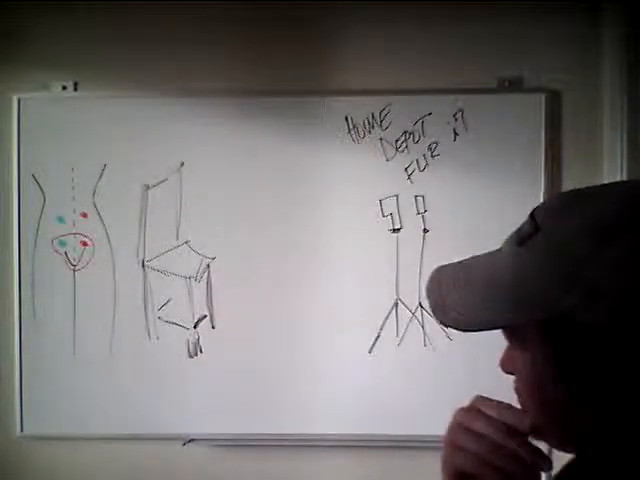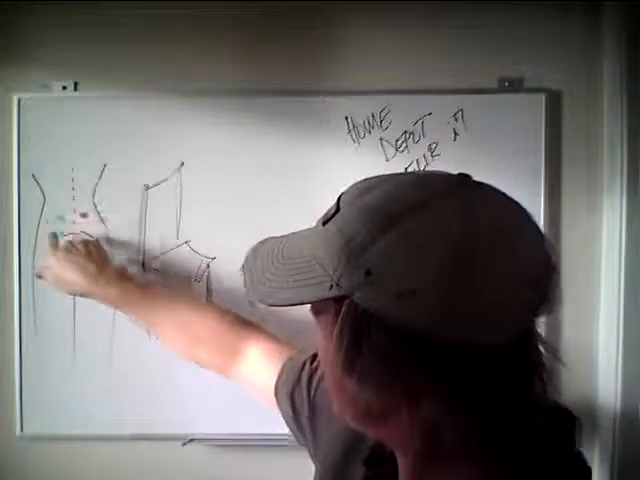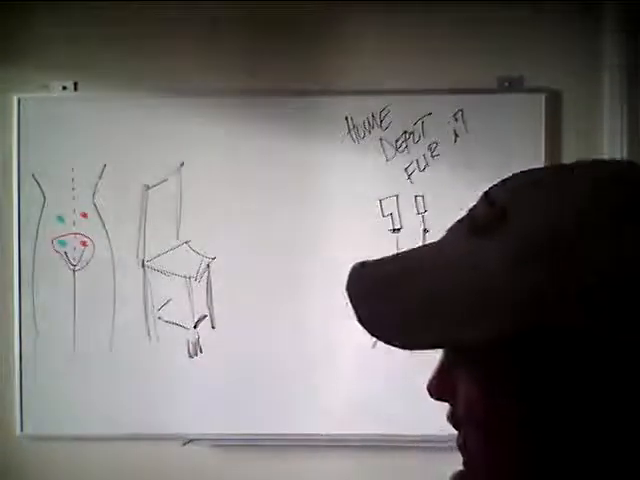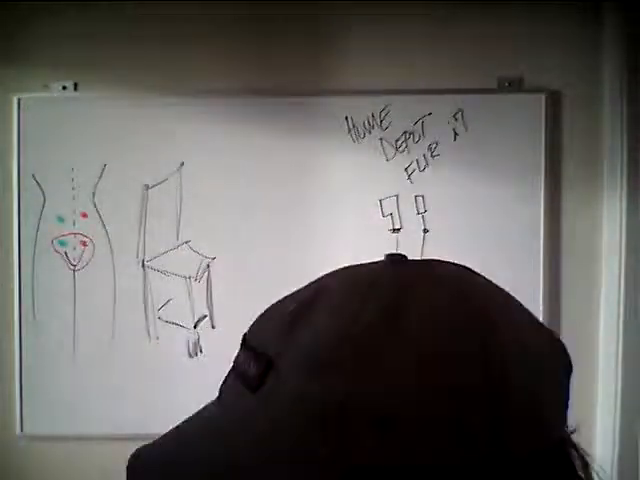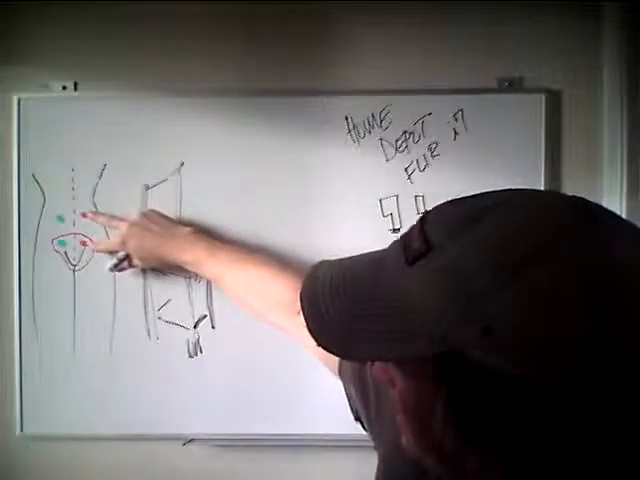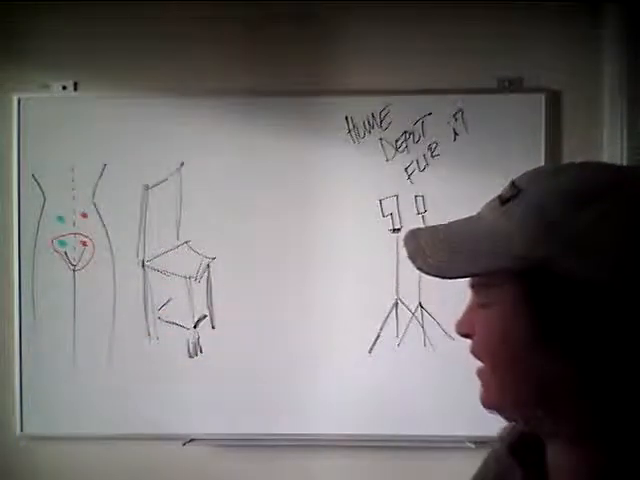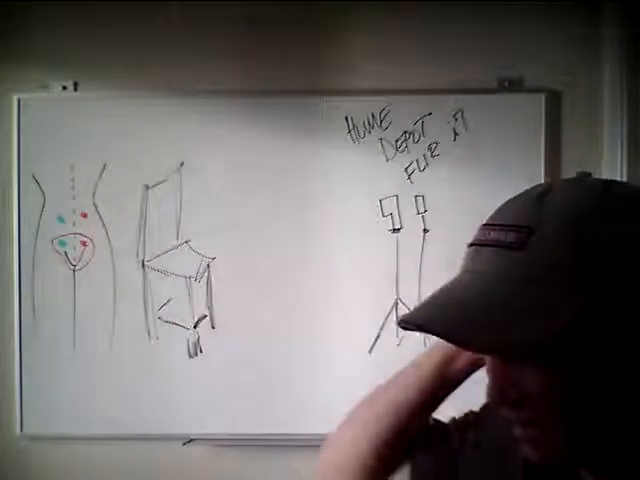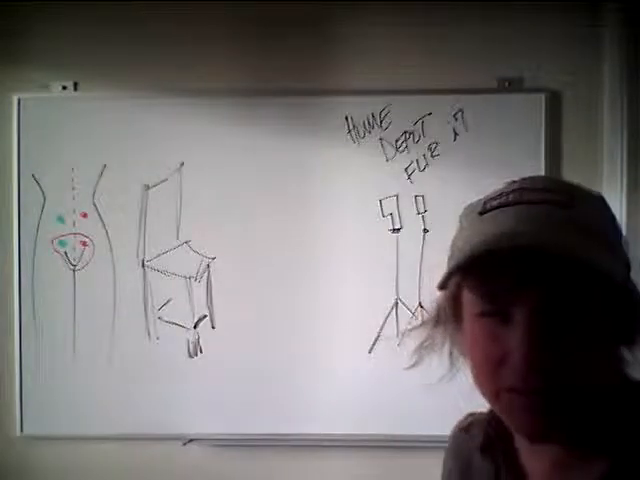and what I did was I put ice cubes in these locations simultaneously, and watched what happened over time with the warming of the heating of the tissue after it was cooled. And I'm sorry, I'm squinting because this light's coming through the window. It's really bad. So you have to bear with me.